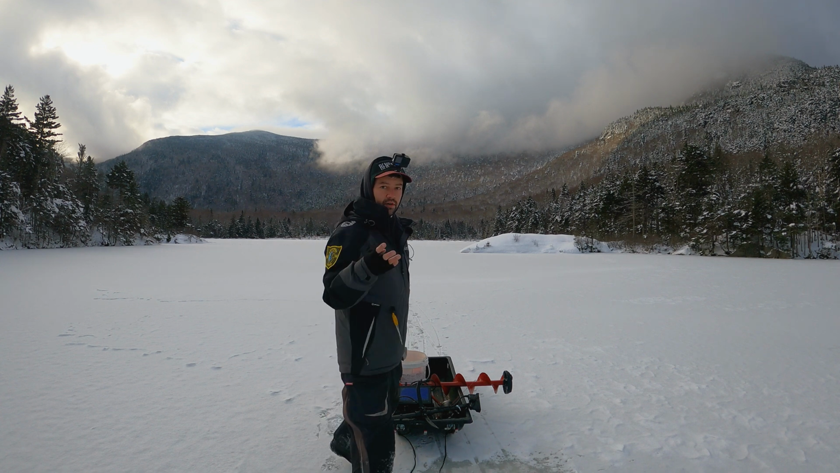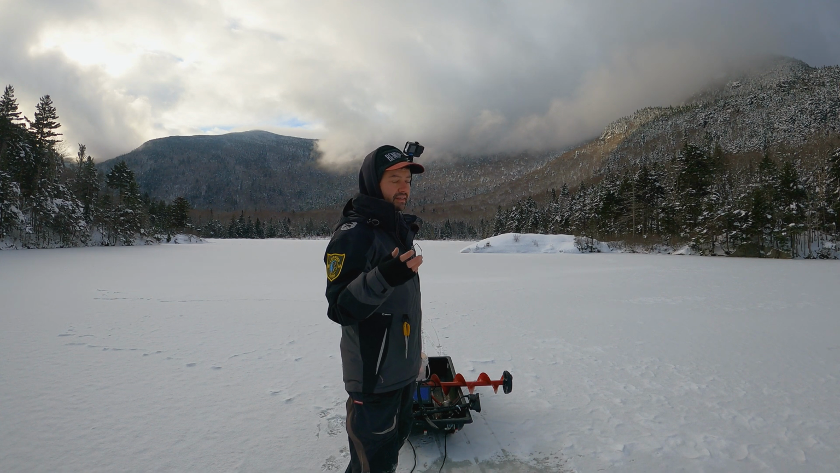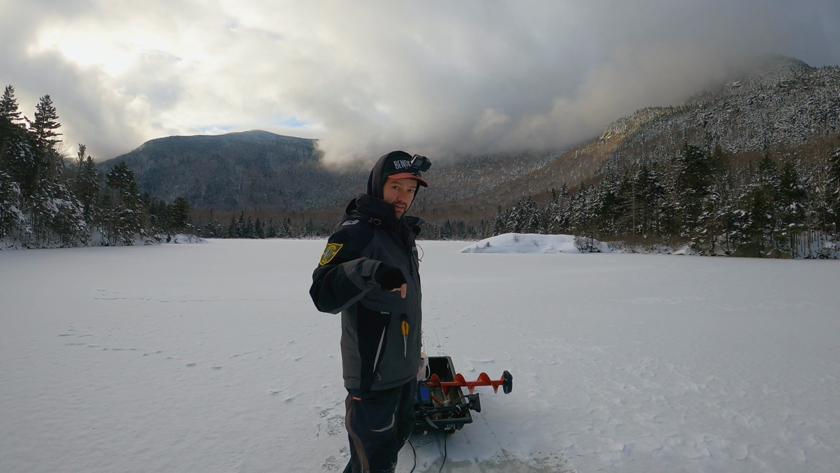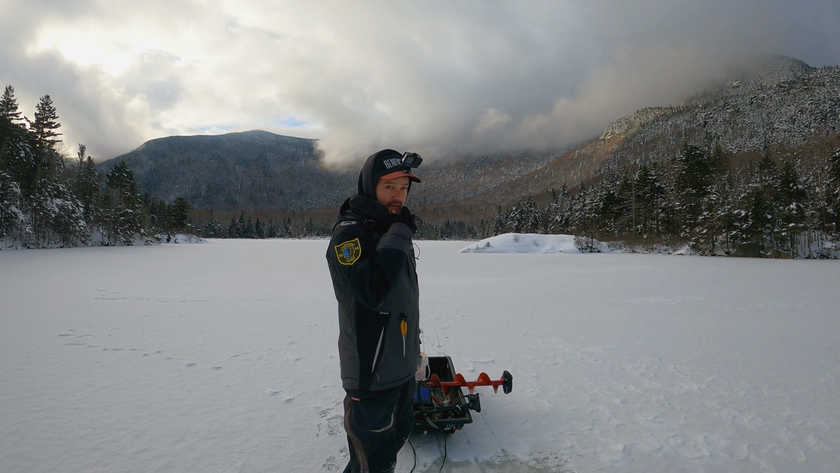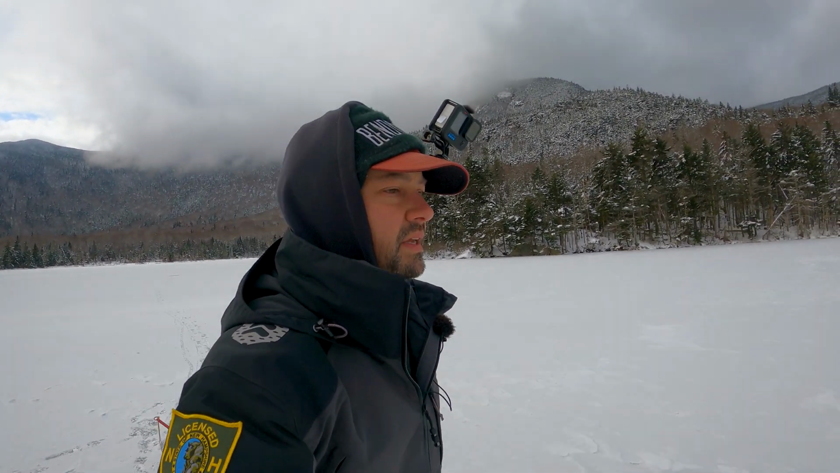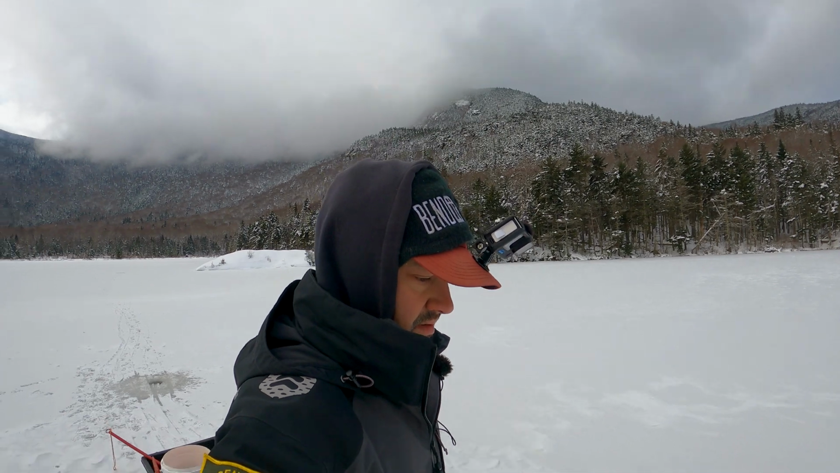There's another lake probably 30 minutes from here that should have ice on it. I'm skeptical if they got snow, they have ice like this, which is okay because we're also fishing shallow there, but start picking stuff up, I guess. No sense of burning daylight here when there's no fish.